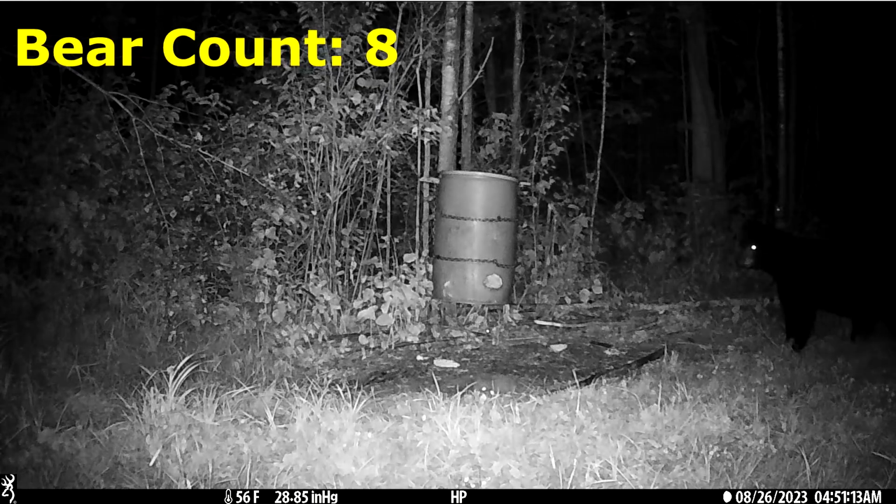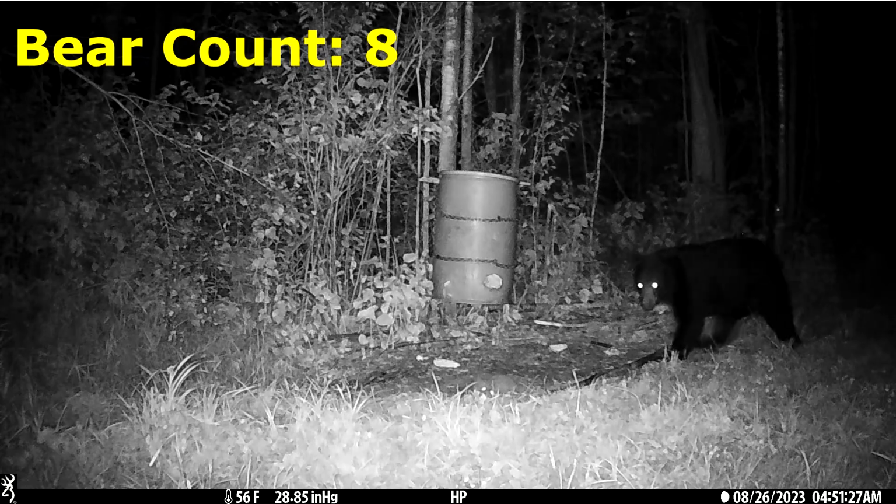Then finally at 4:51 a.m. on the 26th, another small bear shows up. I think we've seen this one before, so I'm going to leave the count at 8 bears. They stay around for about 10 minutes. So it was a total of 8, maybe 9 bears we saw this week eating off the food.